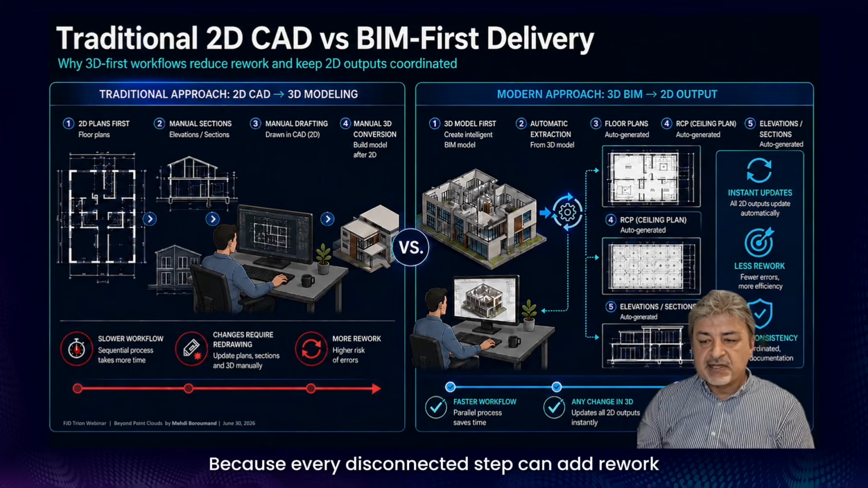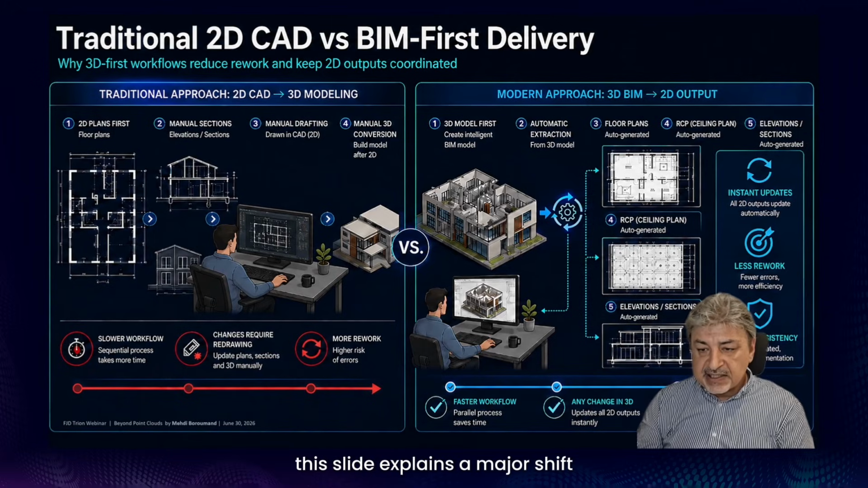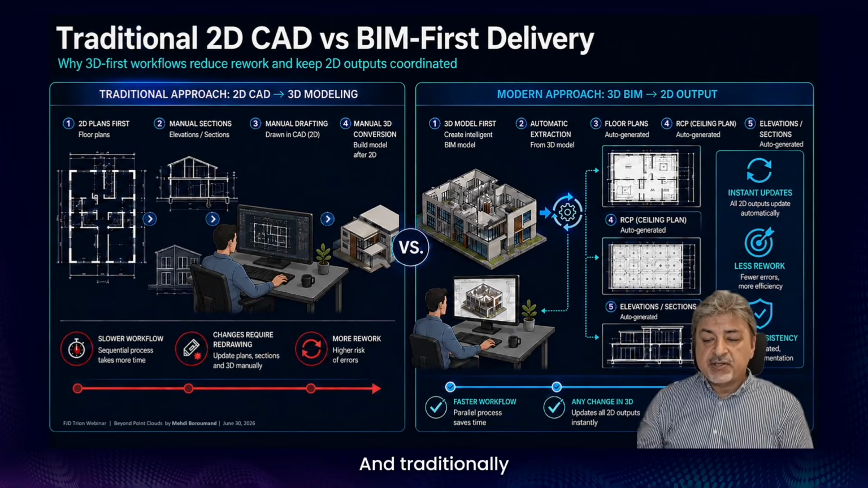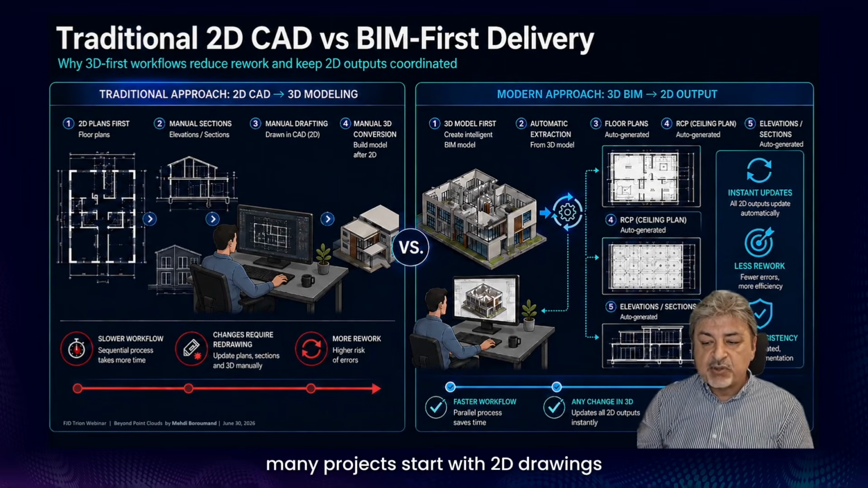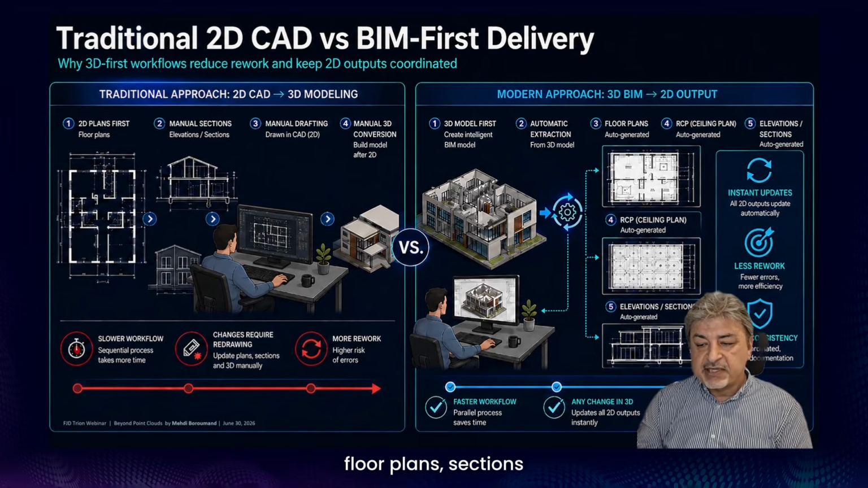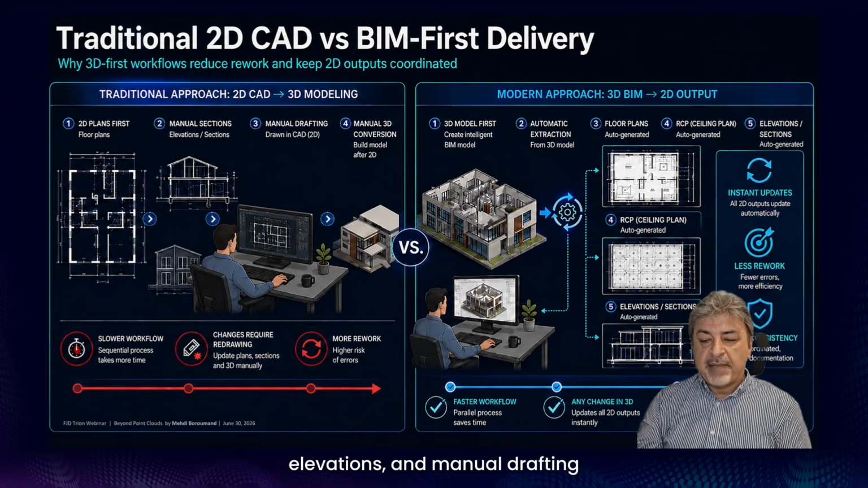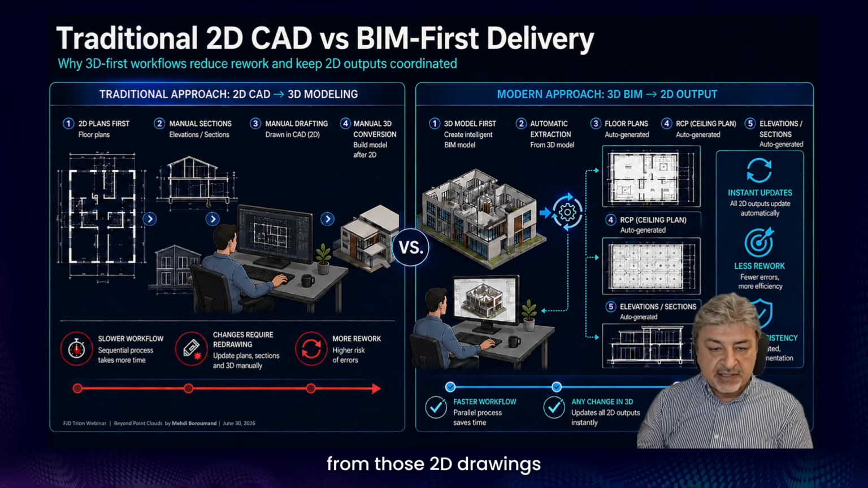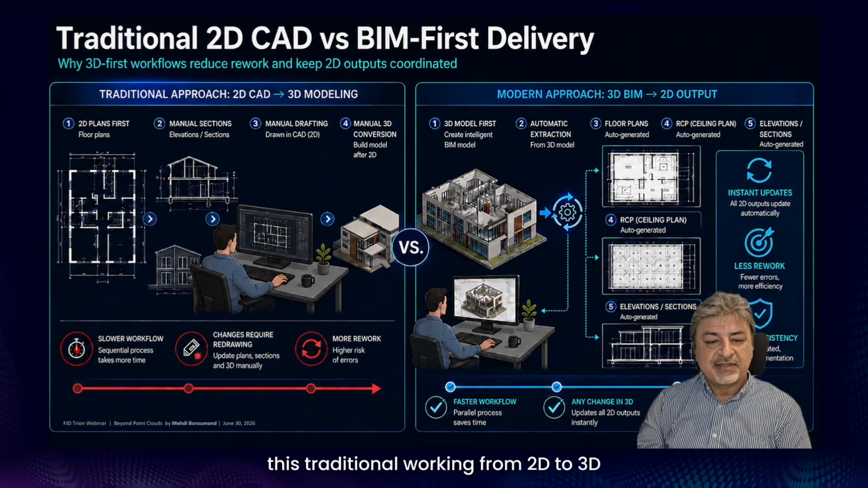Because every disconnected step can add rework and assumptions, this slide explains a major shift in architectural and BIM documentation workflows. Traditionally, many projects start with 2D drawings, floor plans, sections, elevations, and manual drafting. A 3D model may then be built later from those 2D drawings. This is on the left side, where you see this traditional working from 2D to 3D.